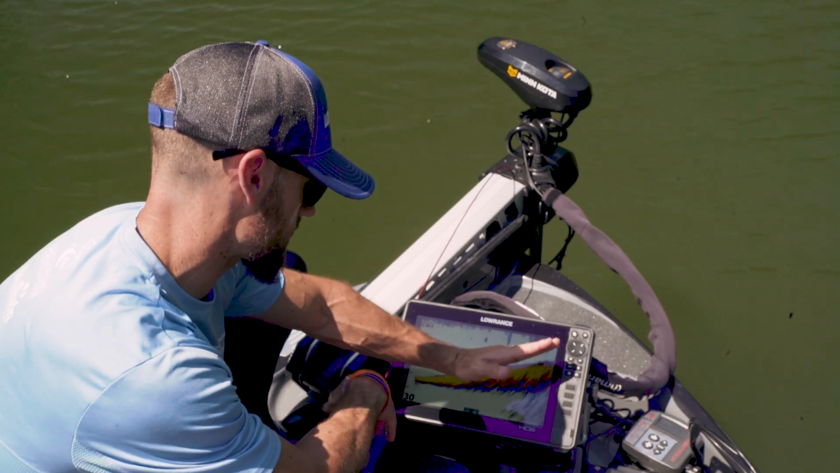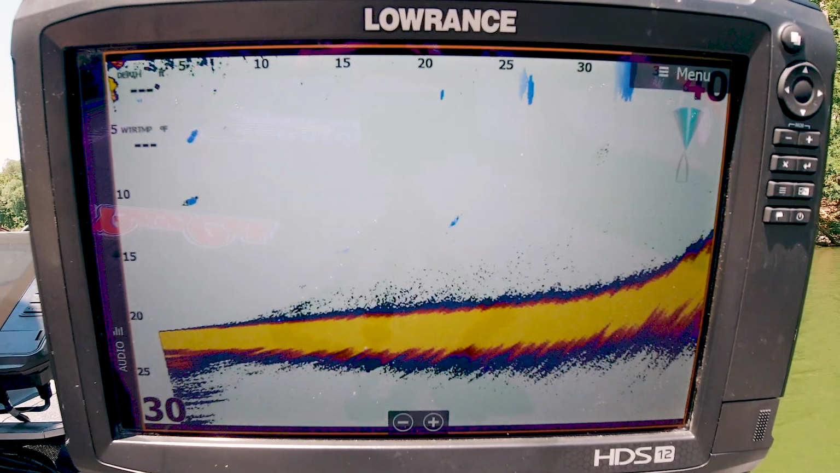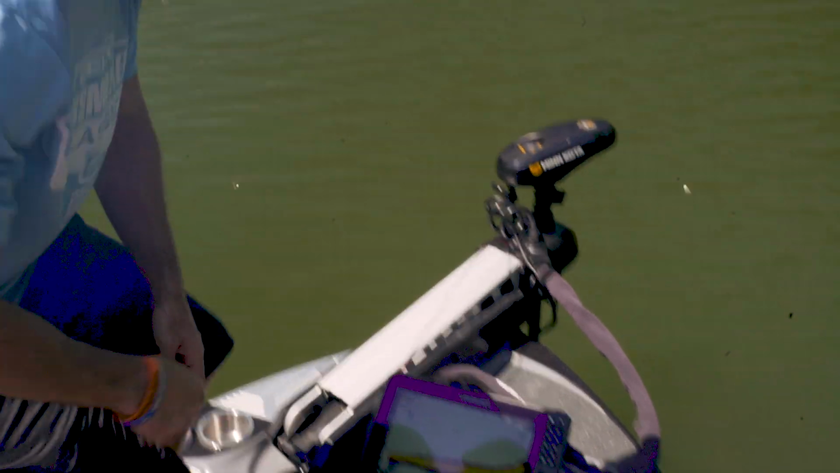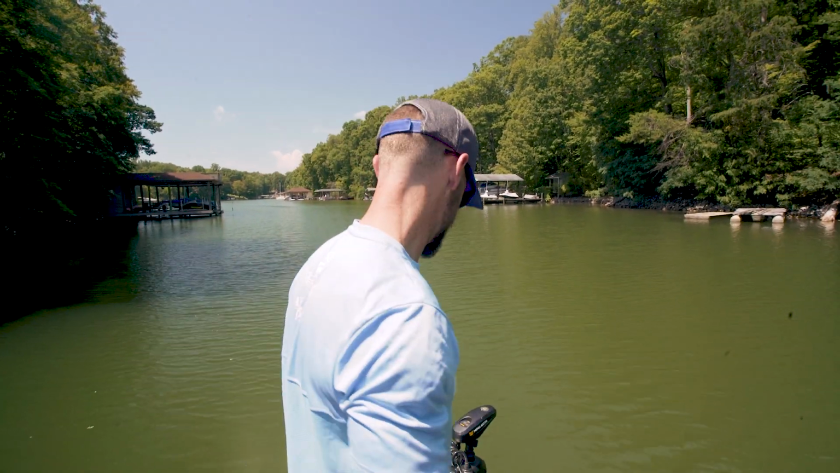But I'm going to turn and point it right back towards the bank, and you can see it looks more like the bank. Now I'm going to turn the trolling motor out towards the middle, and you can see it's going to flatten out before it comes up on the other side over there. Pretty cool stuff. We're going to look at some other cover now.